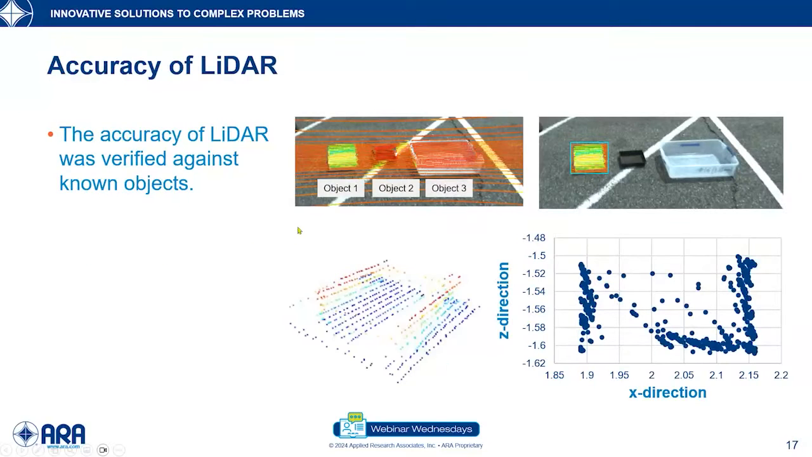Before we use the LiDAR, we need to make sure the LiDAR is giving us accurate data. To this end, we verified the accuracy of the LiDAR against 3 known objects. The images shown here show the method that was used. We measured the dimensions of these objects manually: height, length, and width. Then we took a scan of each object with the LiDAR, and finally, we also obtained the length, width, and height from the point cloud data.